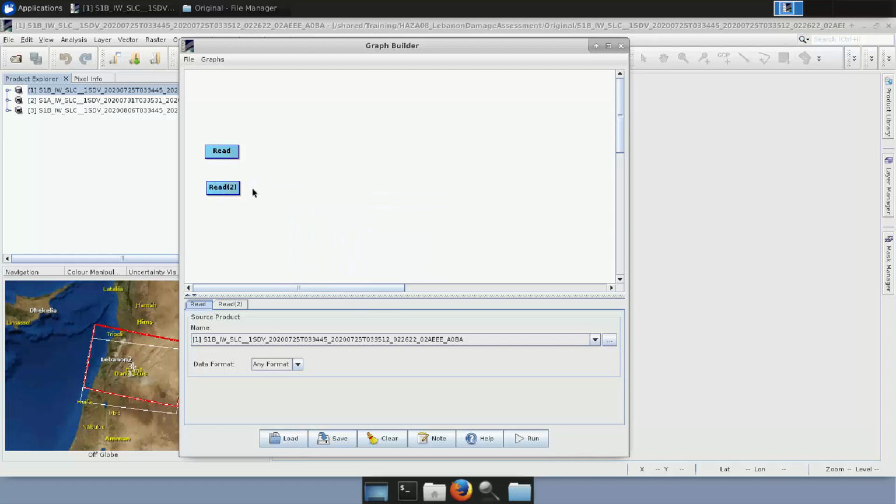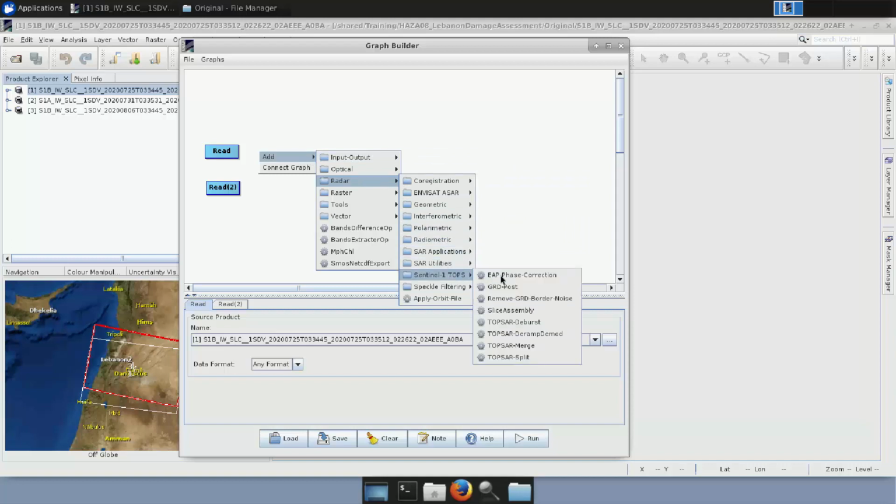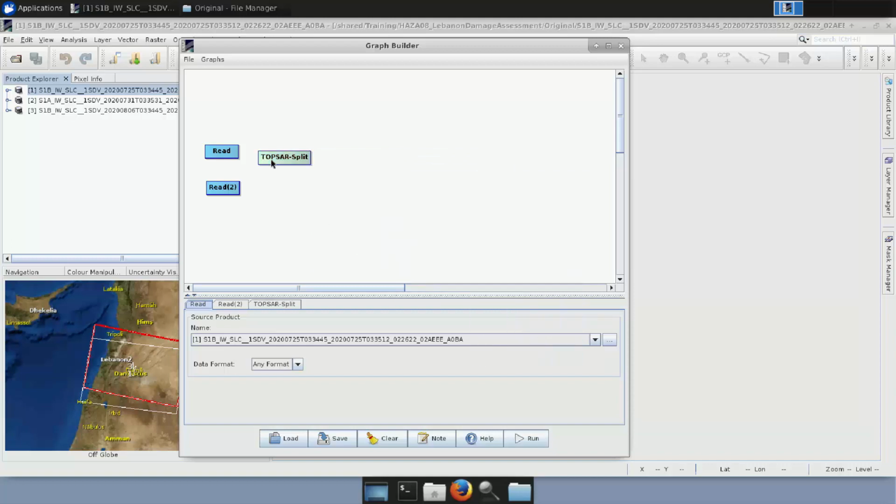For every image, the important first step we have to do is to split it, to select the swath our area of interest belongs to, and also select the proper bursts, because we don't want to process all this information taken by the satellite. It is going to take a lot of time and occupy a lot of space. So we will right-click, go to Add, Radar, Sentinel-1 TOPS, TOPS Split.